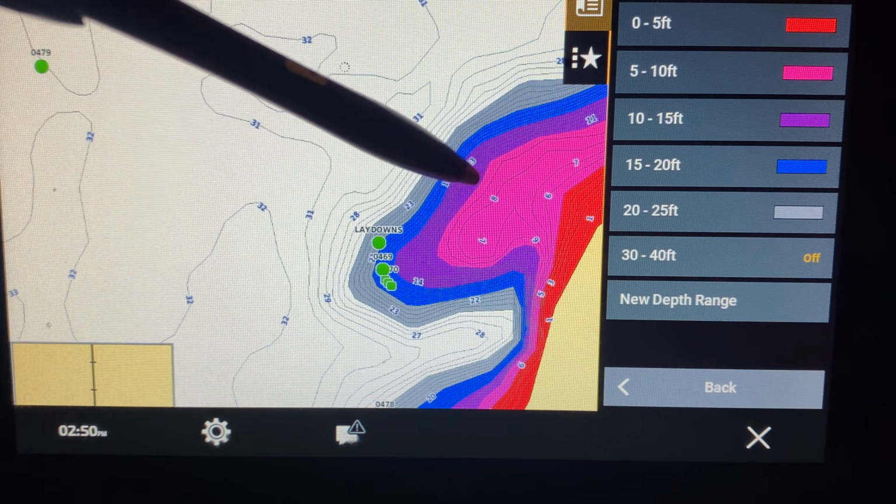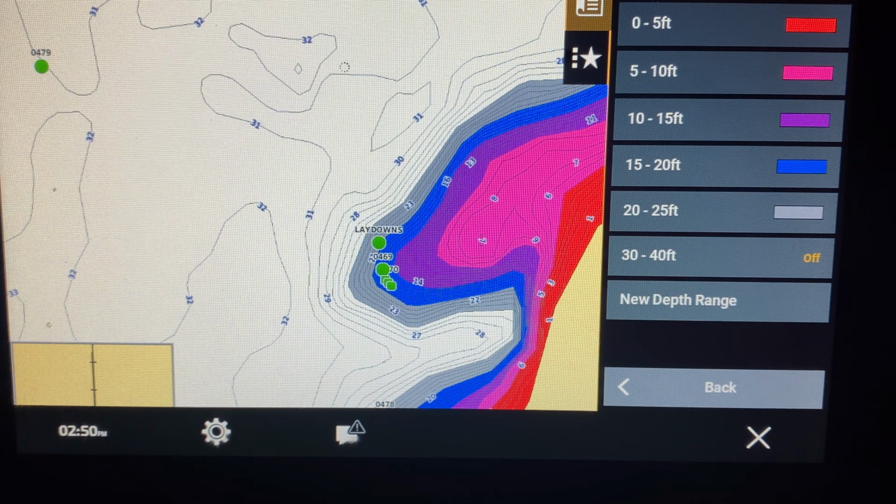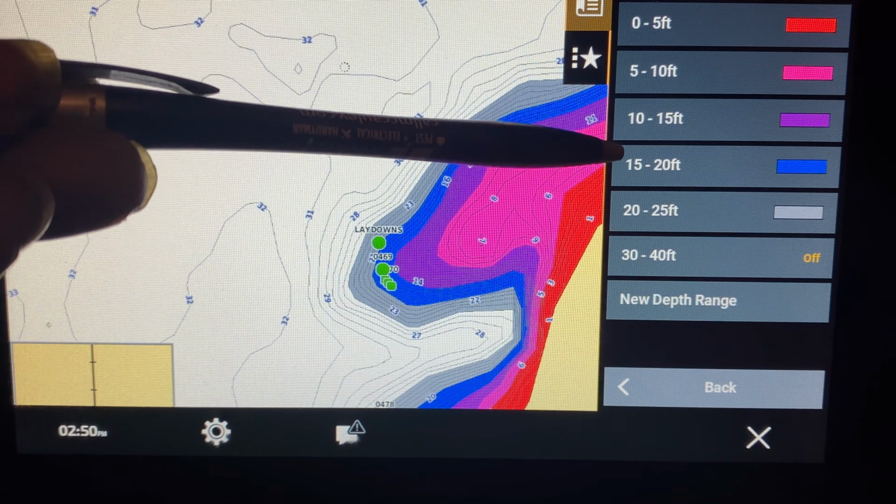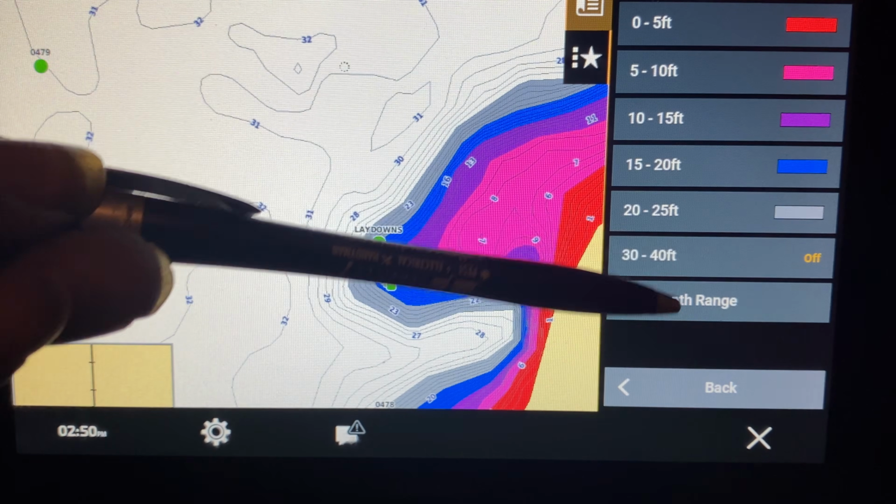You have to imagine being an eagle looking down at the top of a hill. Let me continue with the color depths. 5 to 10 is a light purple, a little different than what's at 10 to 15 foot. As you can see here, I didn't turn on 30 to 40.